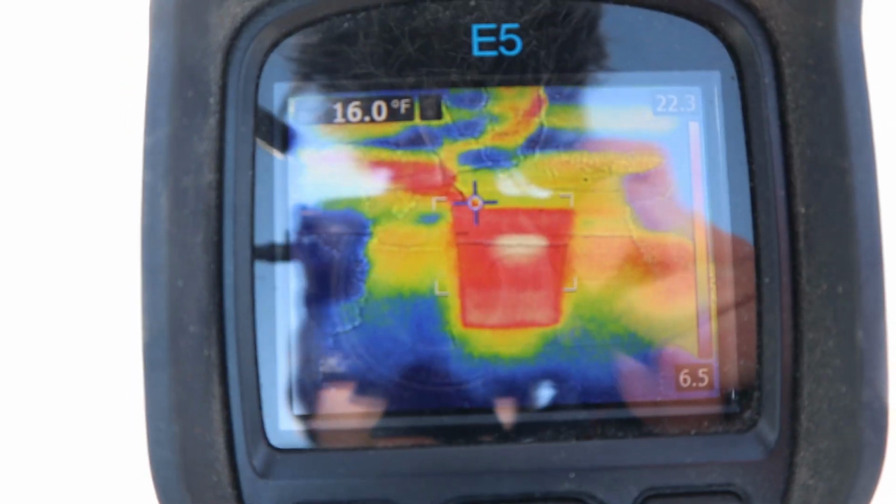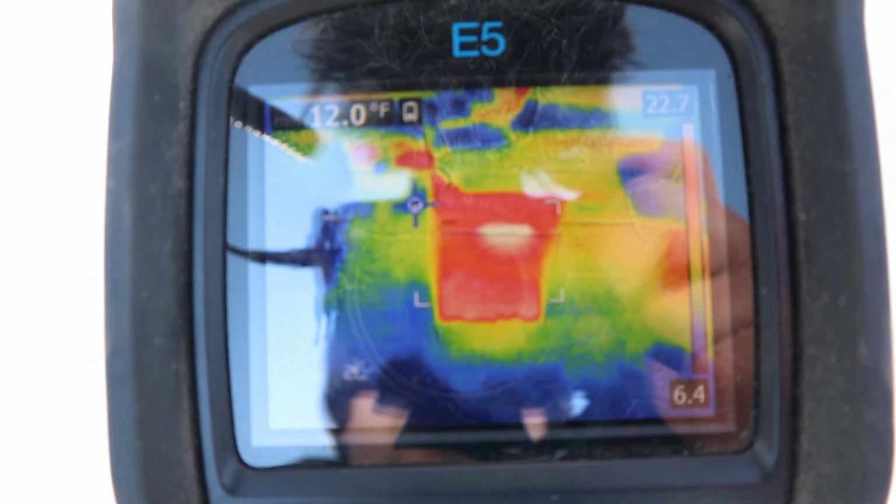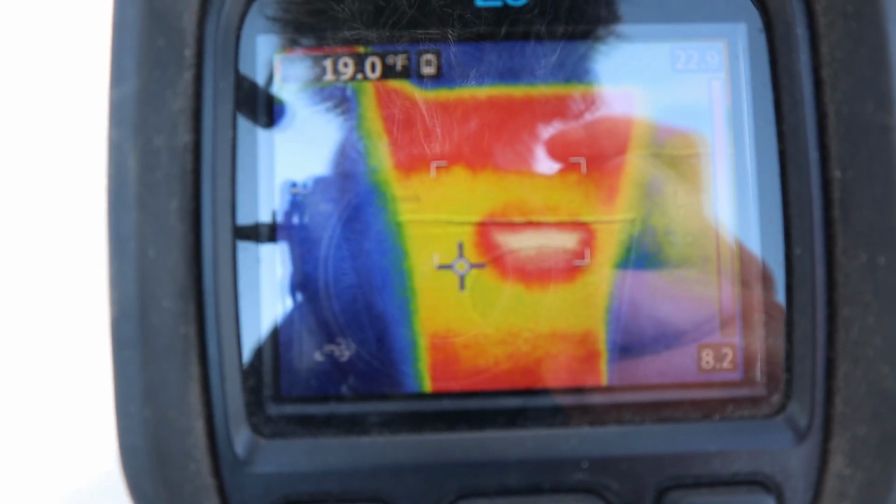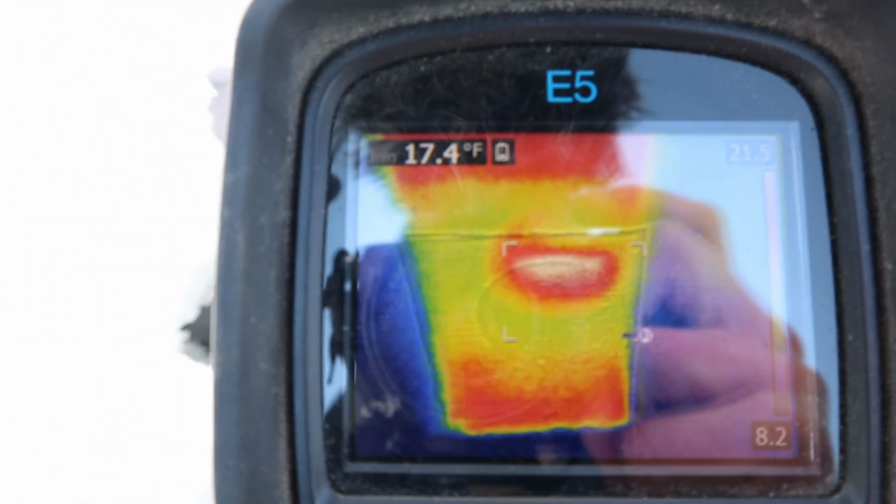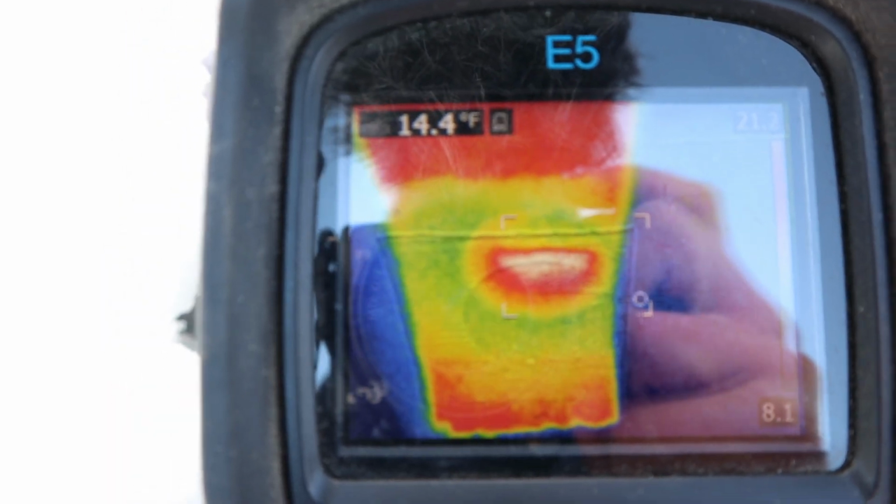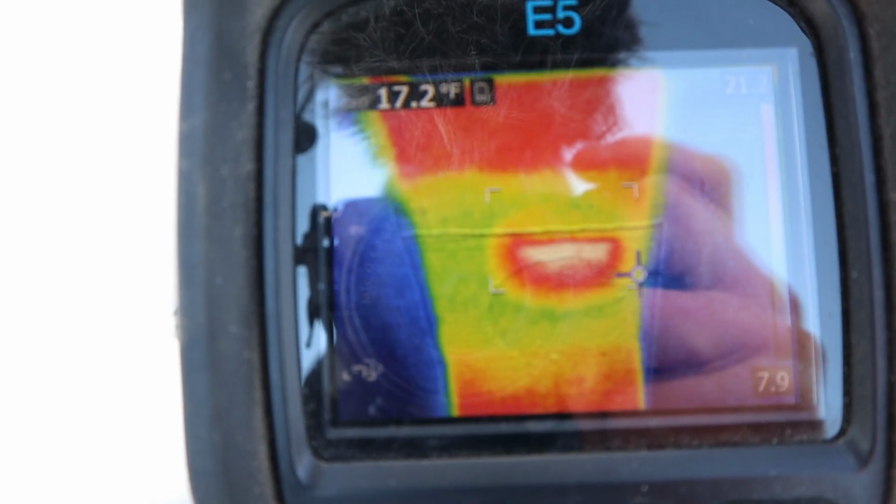It looks hotter than the area around it, but I can't get a good enough reading to be sure. I am at around 18 Fahrenheit, so it's very low. It looks whitish in the vent area of the hive. I cannot get a good reading of the temp, it moves around a bit, but I think the hive is still alive.